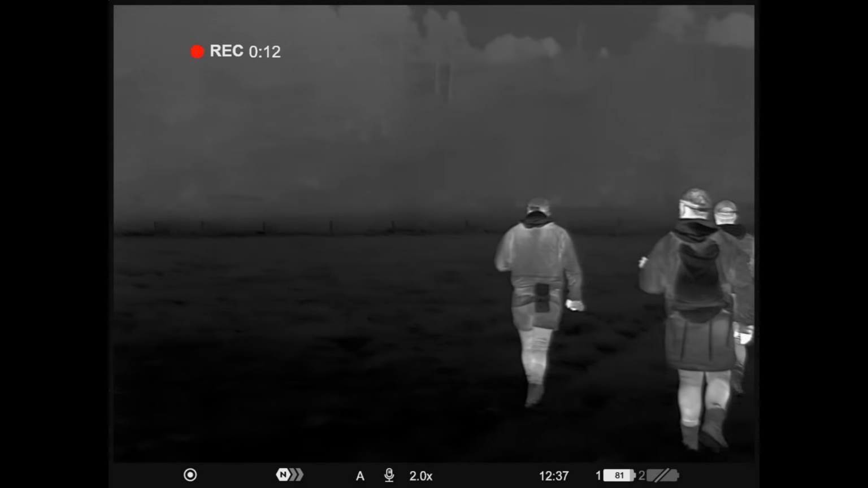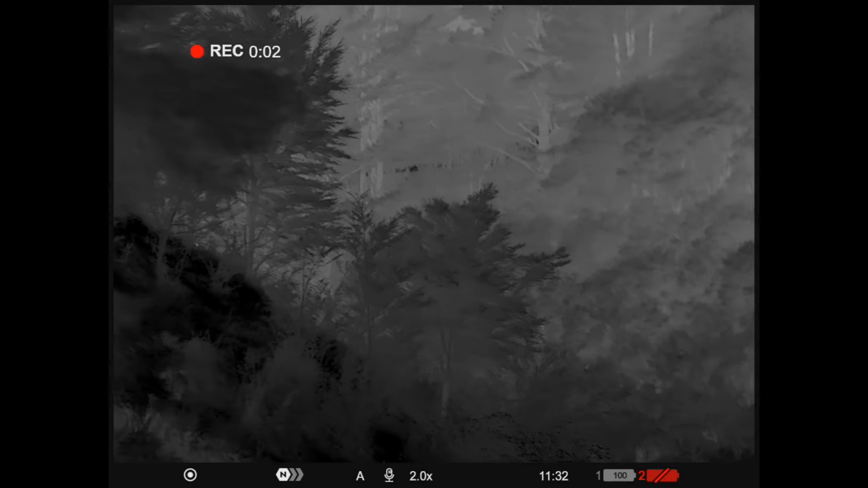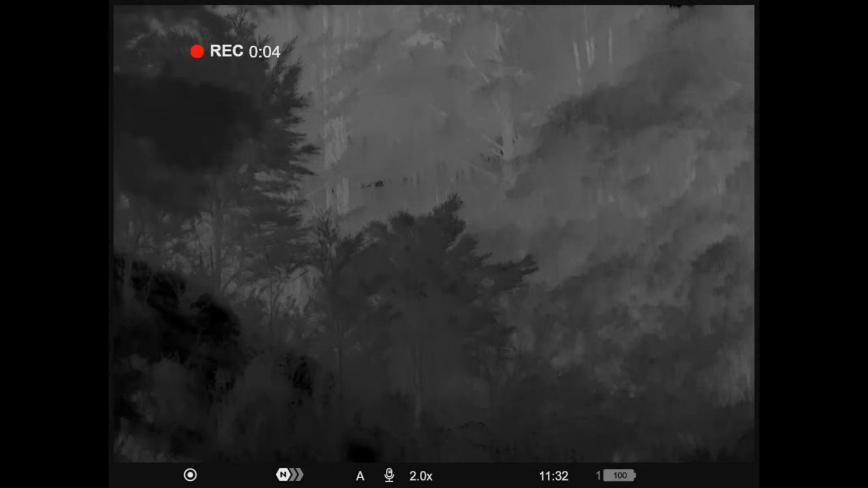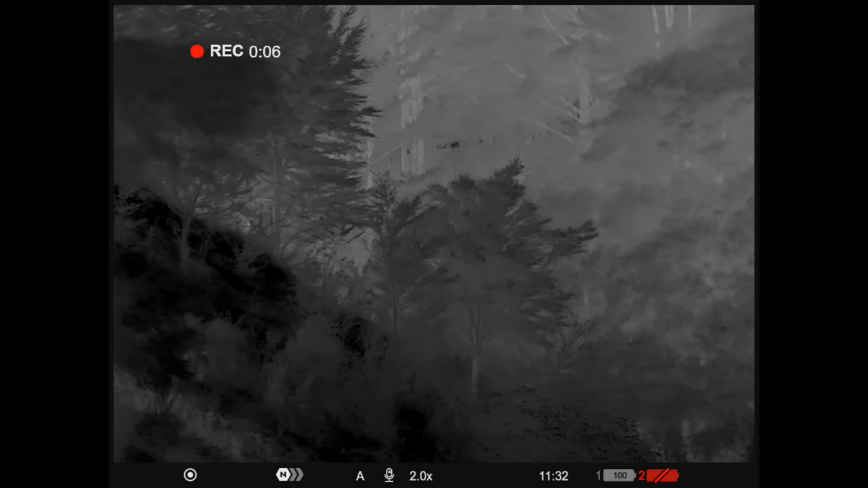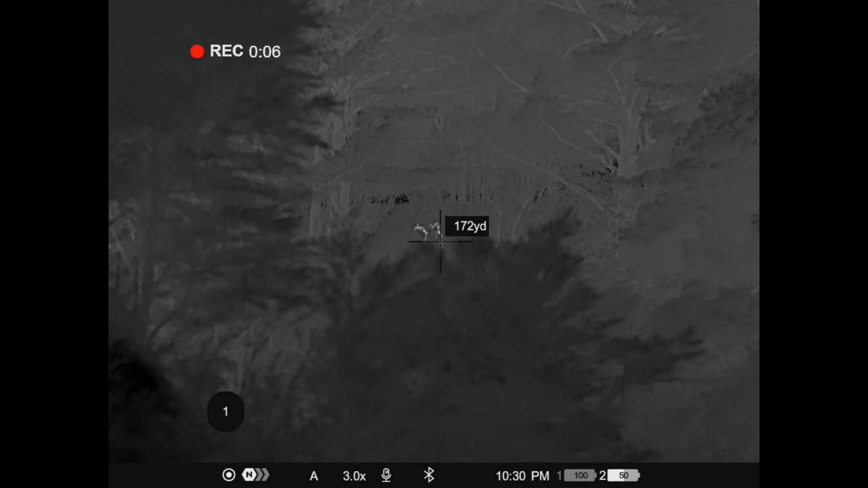We hadn't been walking more than 5 minutes when we spotted the first deer grazing down through the pines towards the farmland. So we made a plan to backtrack around a small hill to get him into position and take a shot. It's definitely a hind.